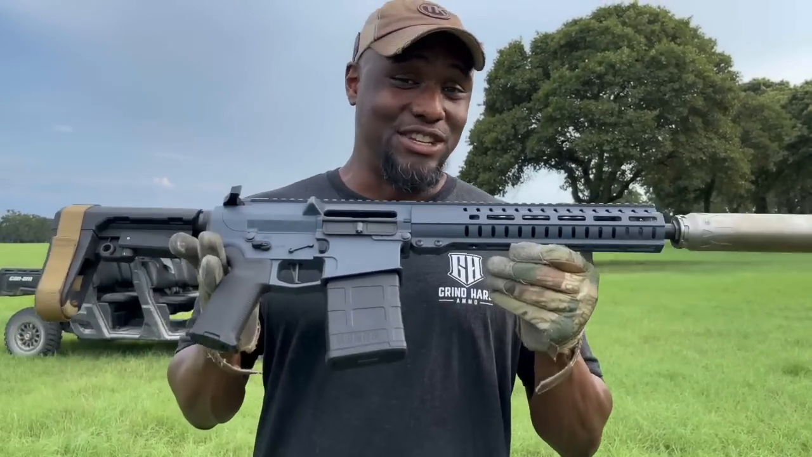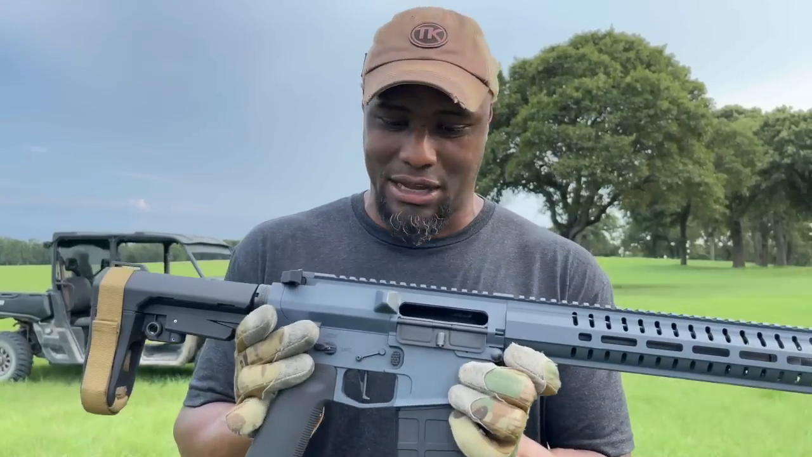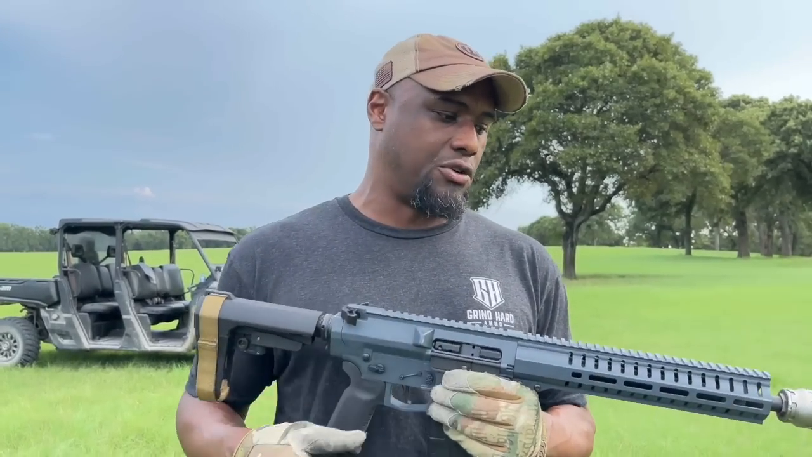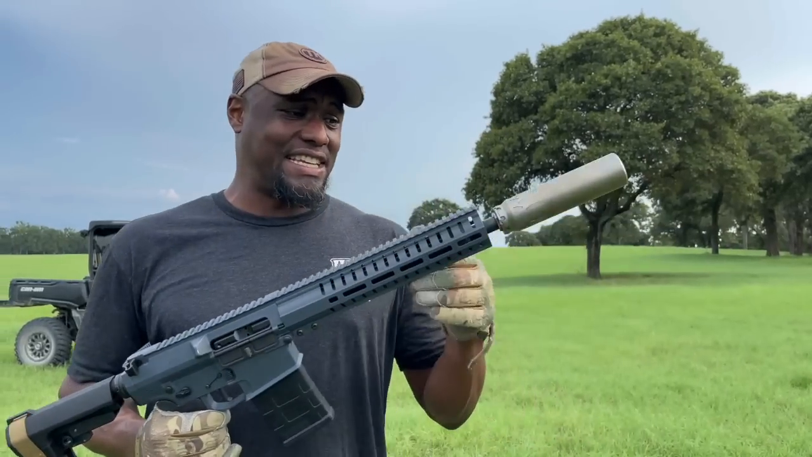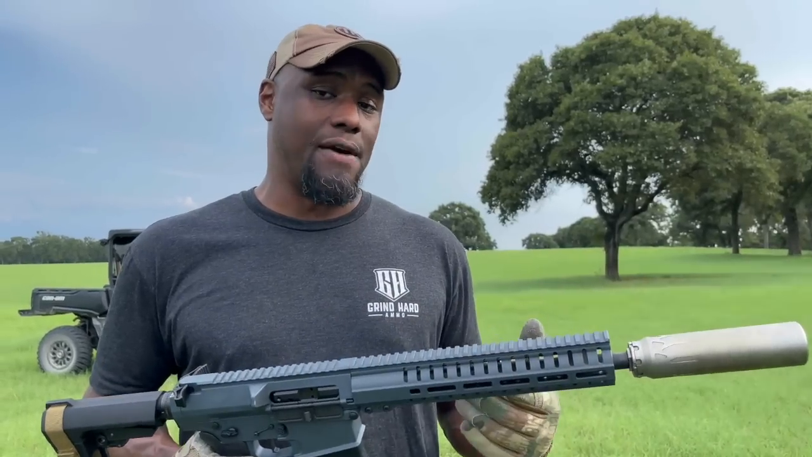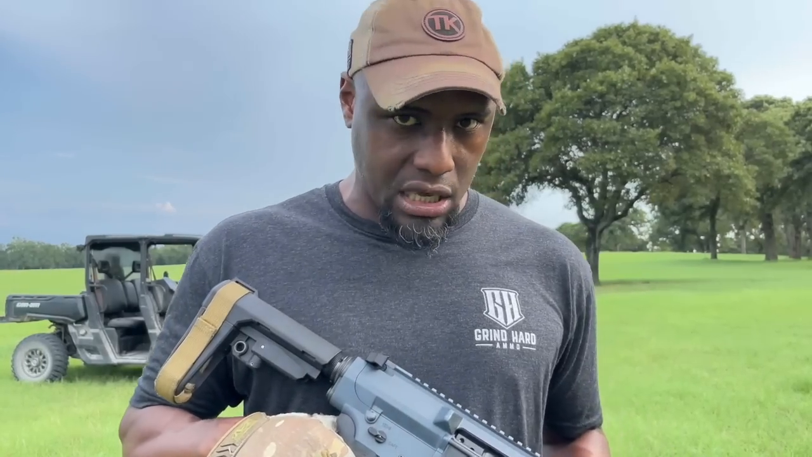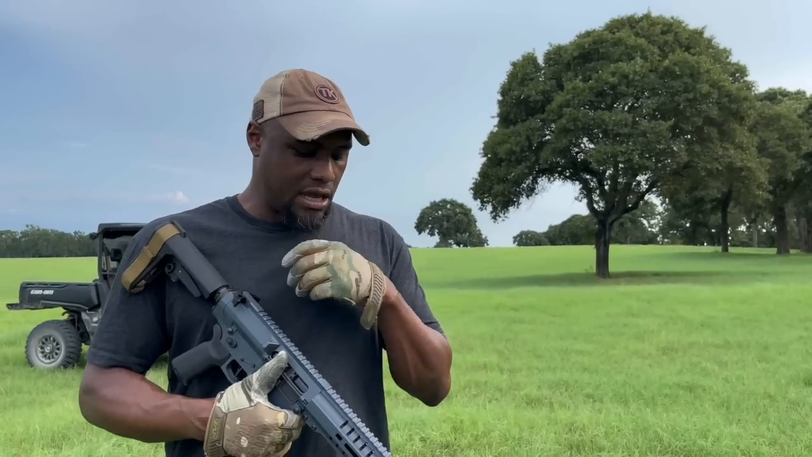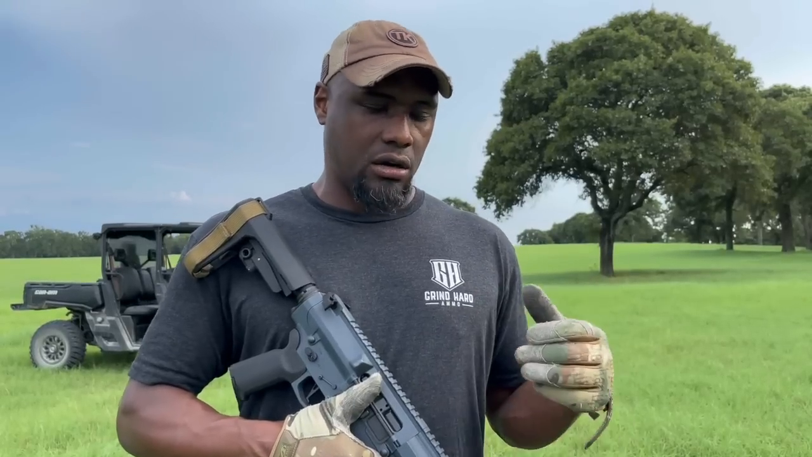Guys, I really do enjoy this setup, and I'm not saying that because I own it, all right? I'm not saying that because I'm trying to sell you something. It's been very, very helpful out in the field because of its size. When you're running a 16, 18-inch rig with a suppressor, it turns into a really big rifle, and it's a pain in the ass getting in and out of the truck, in and out of a buggy, jumping fences, crawling under fences. It turns into a pain. And it's been very, very nice running around with a 12.5-inch barrel suppressed.